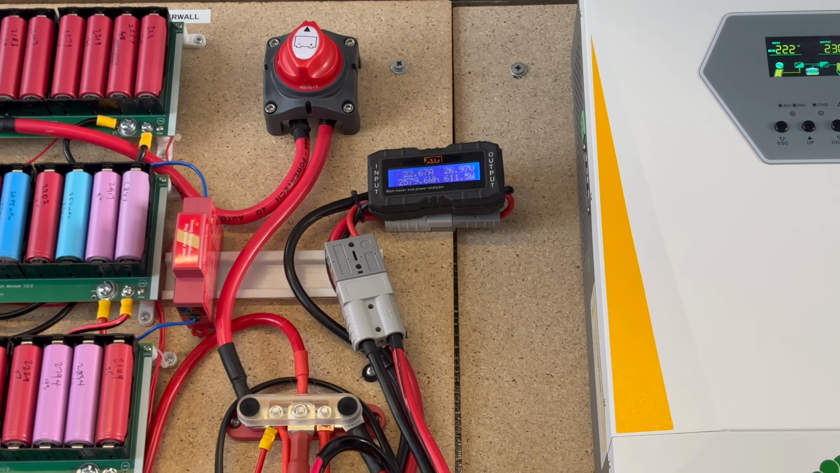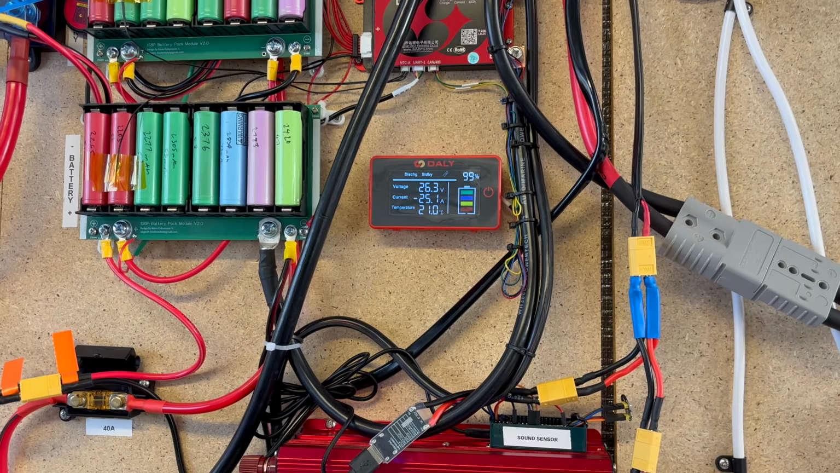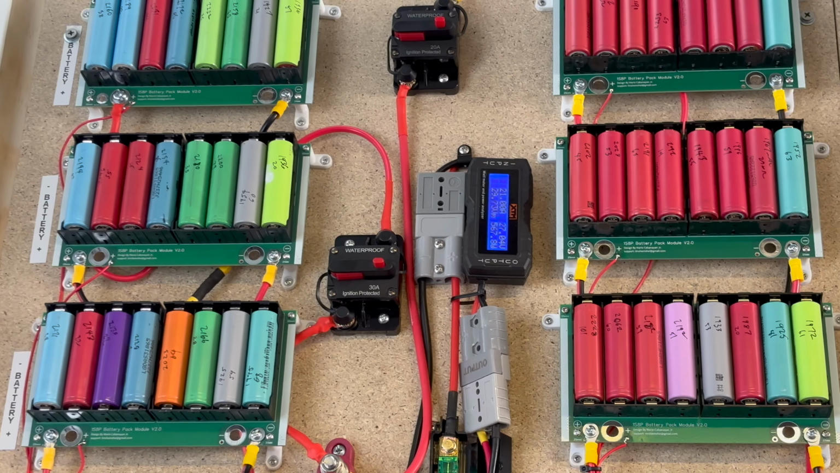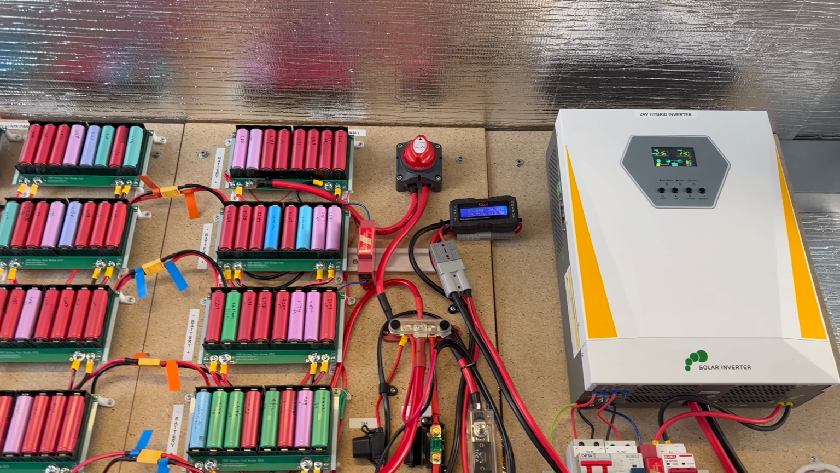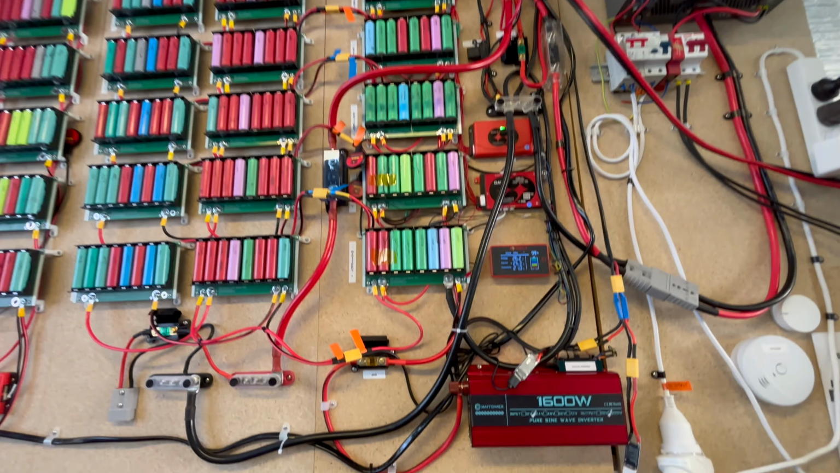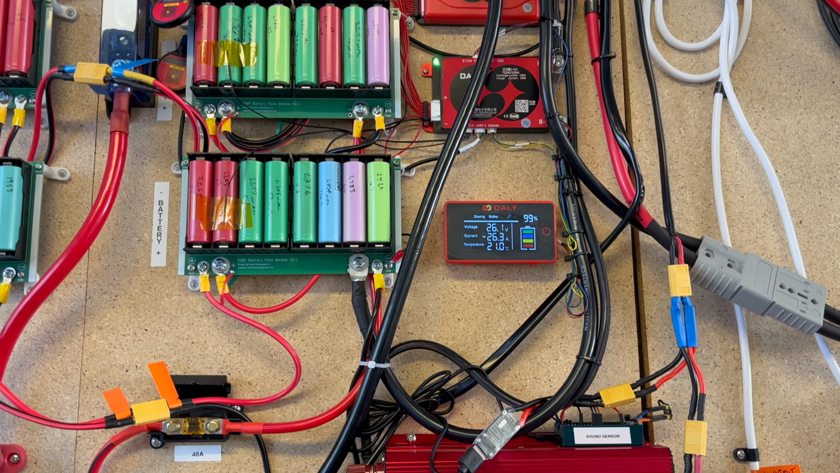So one of these battery banks is doing about 23 amps. The main bank is doing about 26 amps. And up here, we're doing about 27. So pretty equal. It's about doing 90 amps at the moment. 90 amps, that's pretty good. And the voltage has dropped down to 26.2 from almost 29.